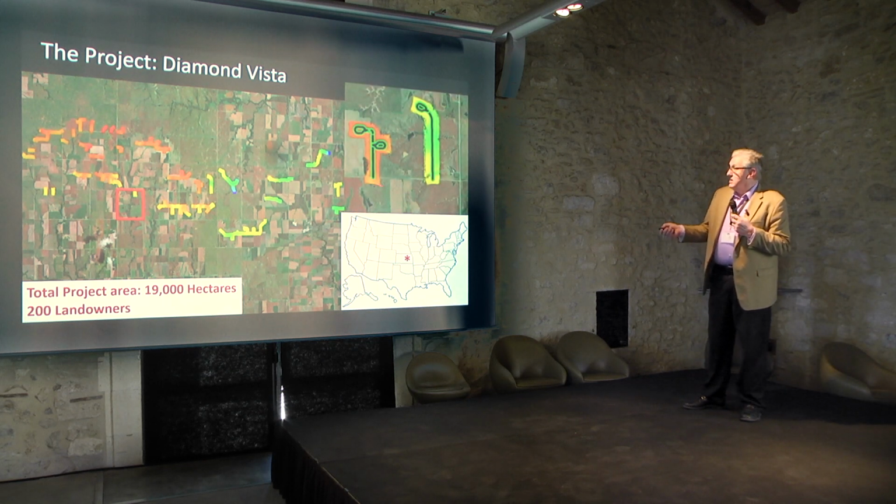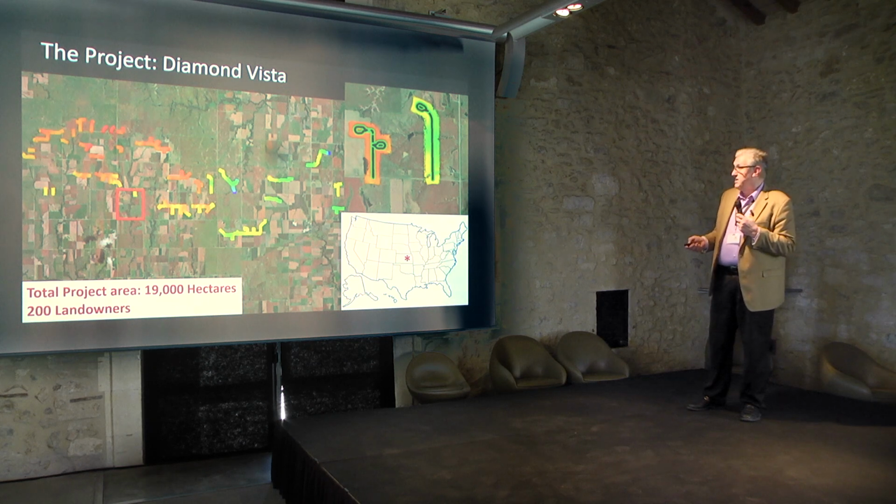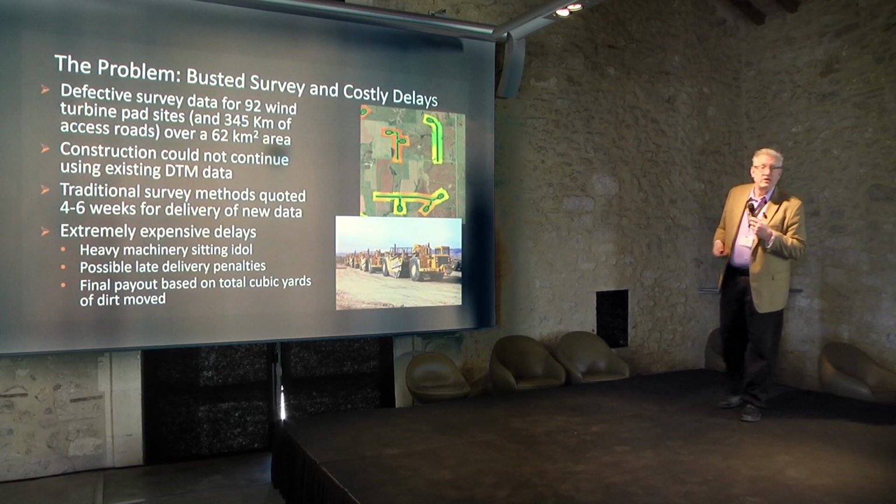And then basically each one of these, when we get to the design level, this is what it looks like, because they're interested in having us collect the access roads as well as the pad sites for each one of these turbines. All right? So here's the problem.